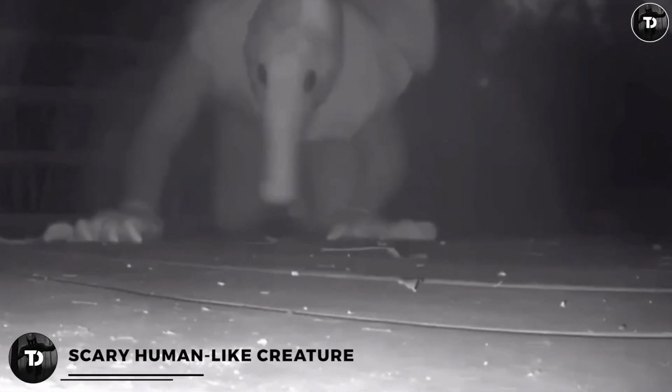Scary human-like creature. Many have raised a debate against this footage due to confusion, and many must have not seen such a video like this ever before. The moving thing in this video looks exactly like a human with 2 legs by the way it behaves, and their movement resembles an animal. This particular creature has a pig's head, but its legs and hands are exactly like a human. It moves around the place like a pig looking down in search of its prey.